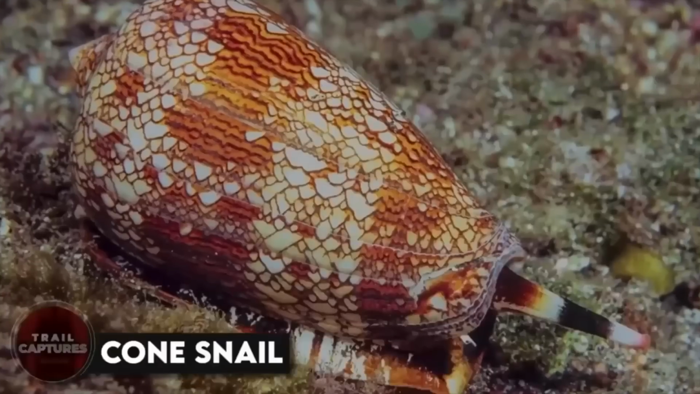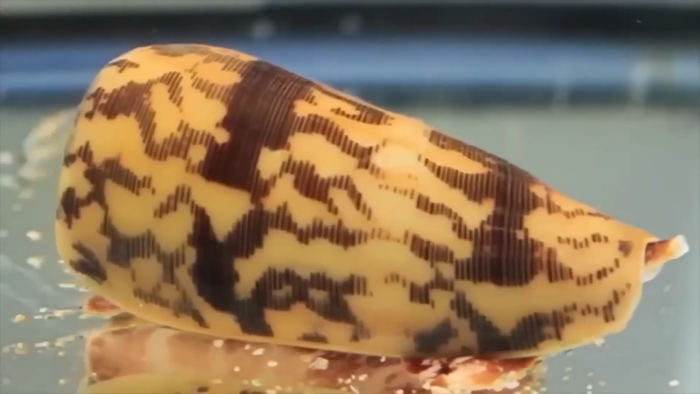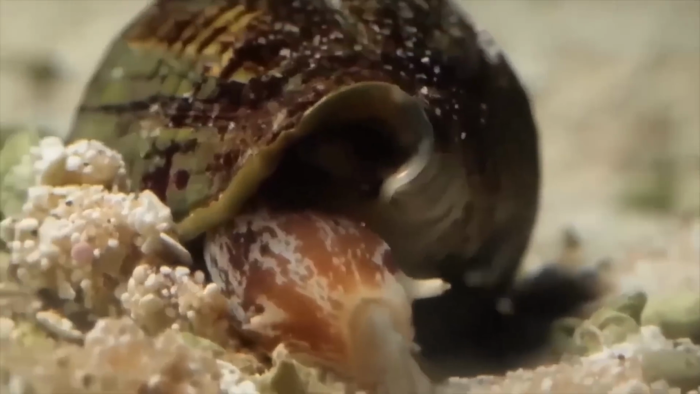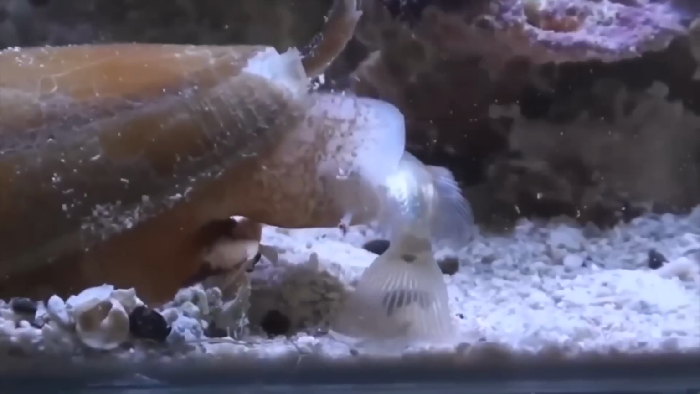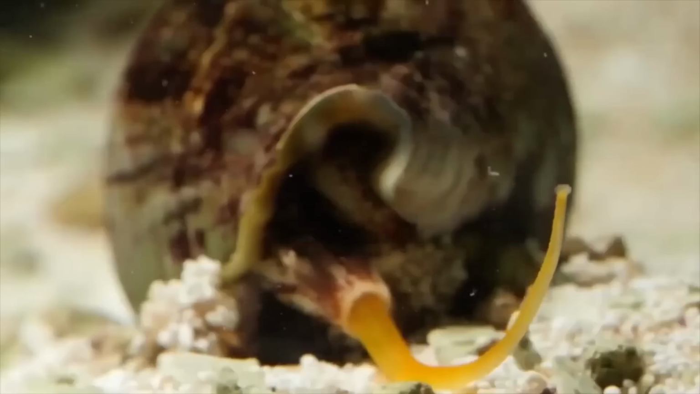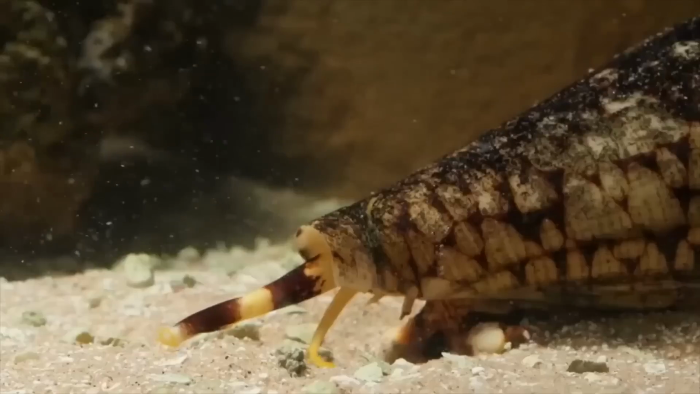Stop! Cone snail. This is a little guy that you might not expect to be dangerous. These colorful little snails might seem harmless, but don't let their size fool you. They pack a venomous punch that can cause paralysis and even death. I mean, talk about a small but mighty creature. So if you're ever strolling along the beach and come across a cone snail, be sure to admire it from a safe distance. After all, you never know what could be lurking beneath that pretty shell.